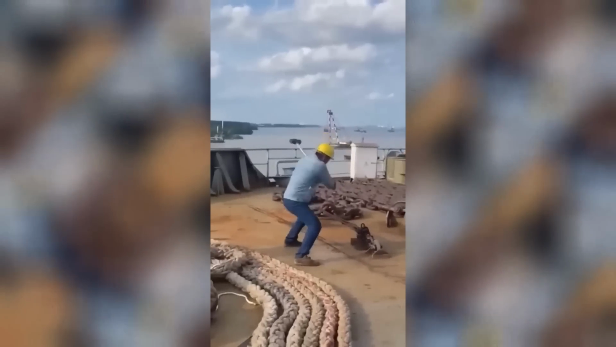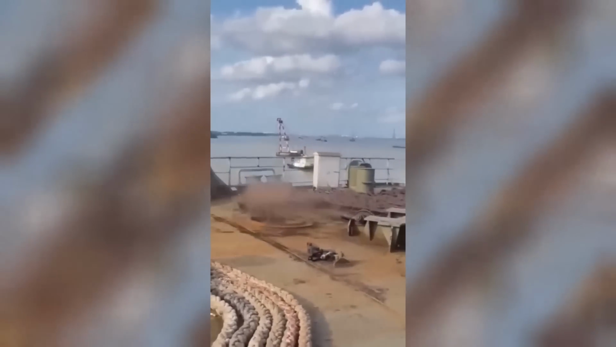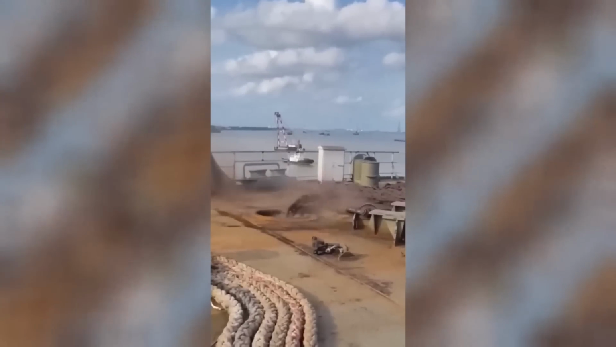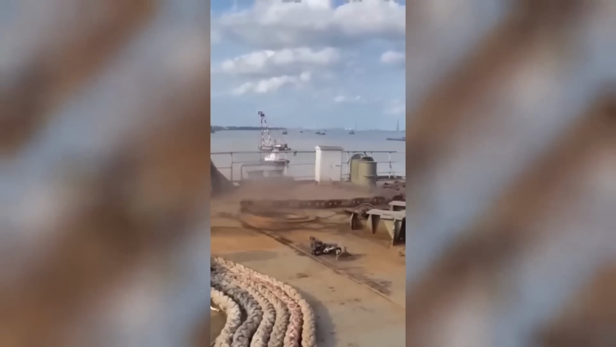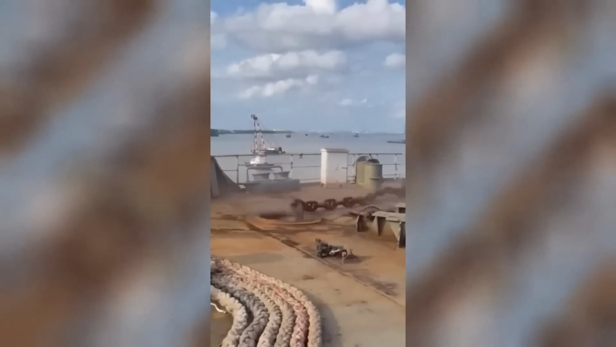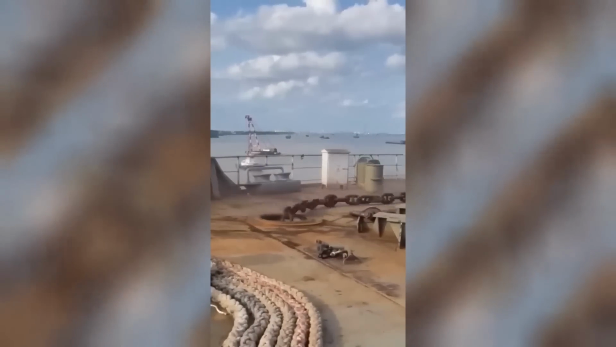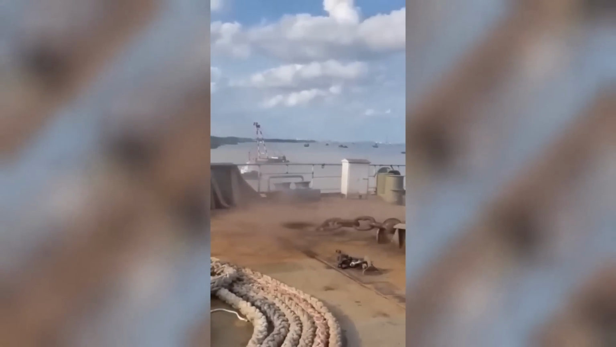A commenter wrote, "Any man who's worked with heavy equipment knows the feeling of being near thousands of pounds of steel moving at insane speeds like that. It's just something else." And I would have to agree. Another commenter wrote, "What's even more impressive is when he comes back later and pulls it back up with just his hands."